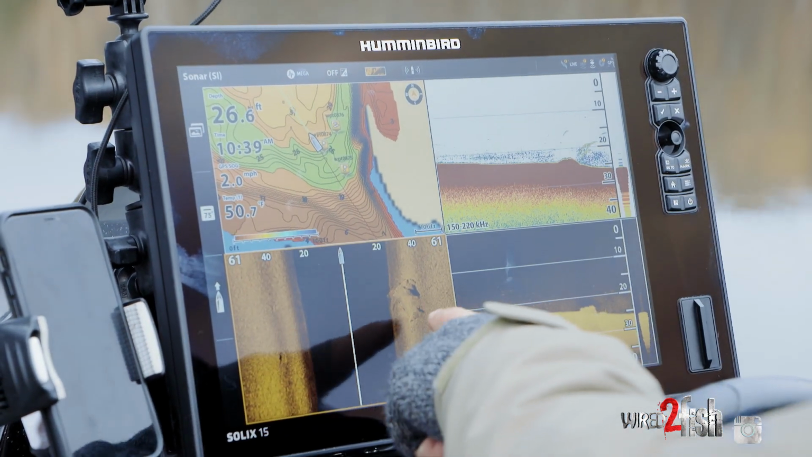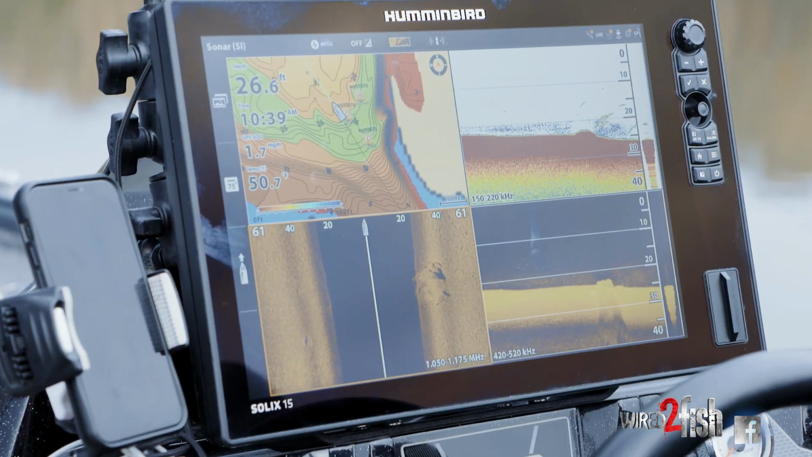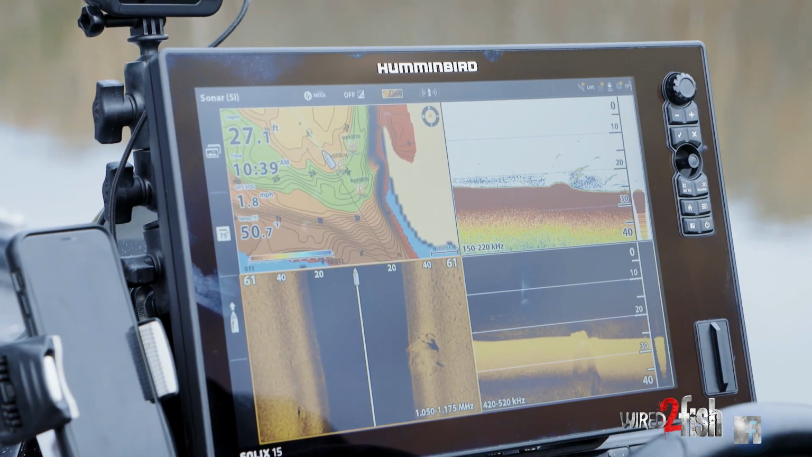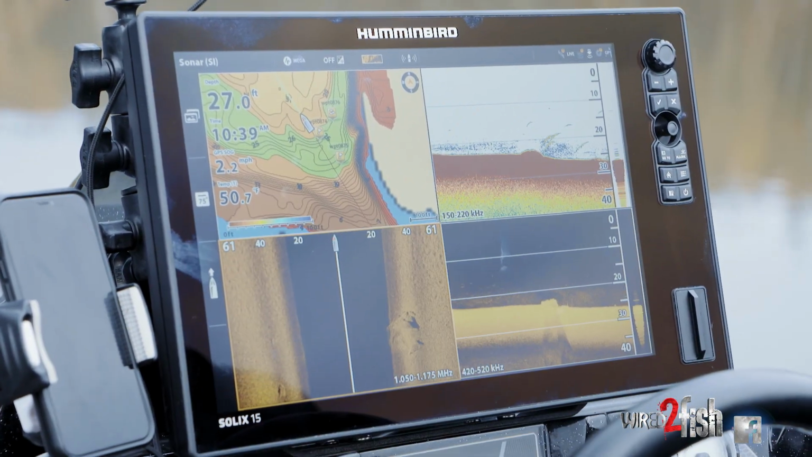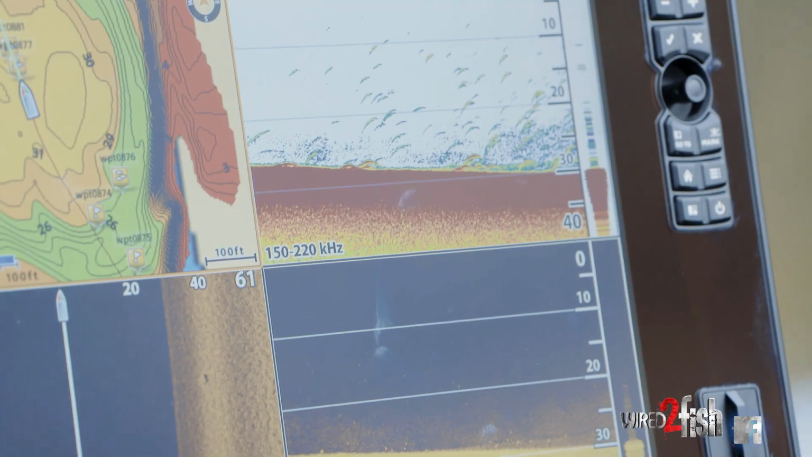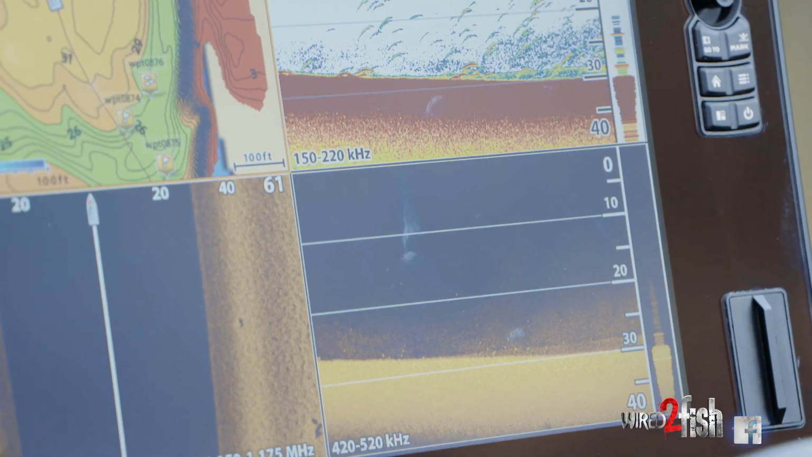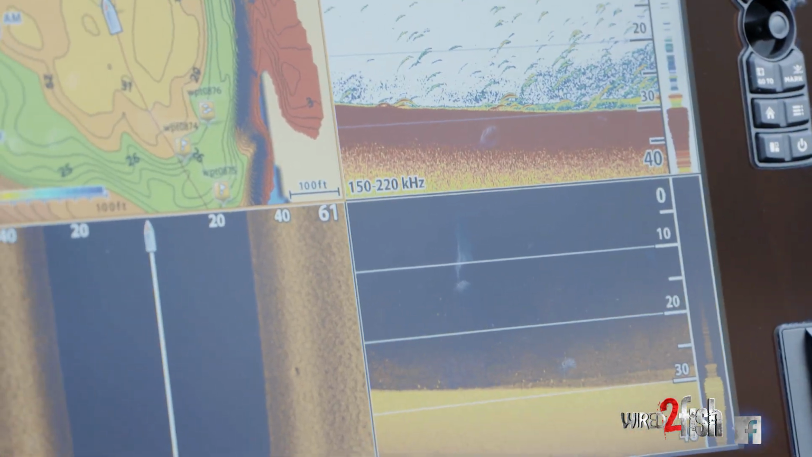There's a unique feature there. I've already dropped a waypoint on it. I don't know if it's an old piece of sunken timber or what. I'm getting some fuzz here. We're at the turnover period. Water temperature is right around 51 degrees. So definitely quite a bit of activity in the water column. I'd say invertebrate life coupled with minnows.